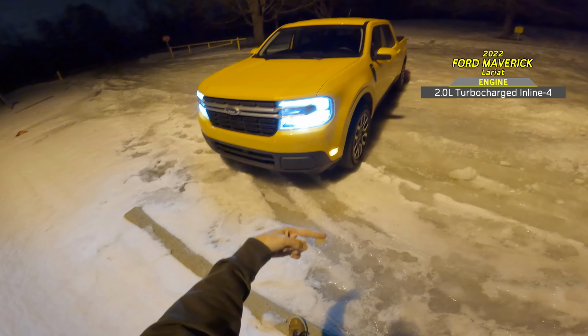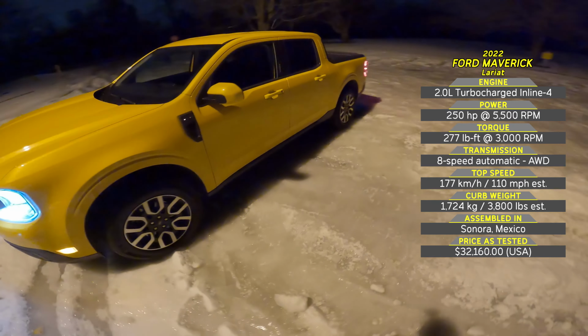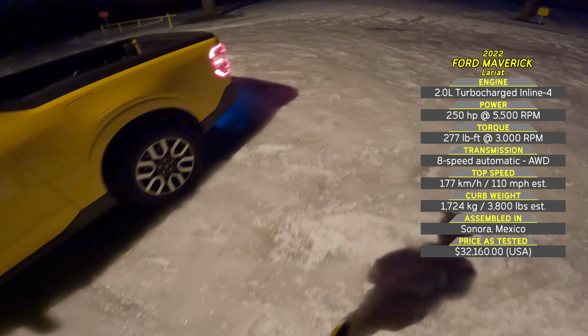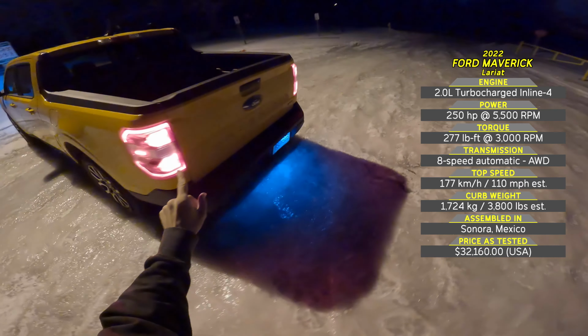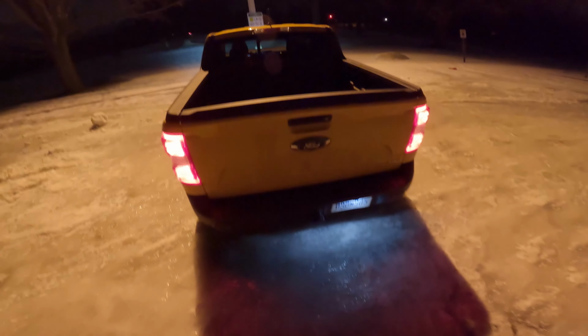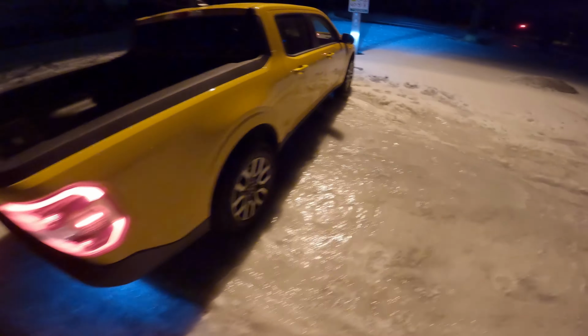You can see all the specs on the right hand side, and that's why you also see the price in US dollars. In the full review I'm going to talk about the price in Canadian dollars, but just so you know, this is a Lariat US spec vehicle, and that's also why we do have this Michigan plate here instead of our usual Ontario plate. Yeah, this is cyber orange. Really nice color, I must say.